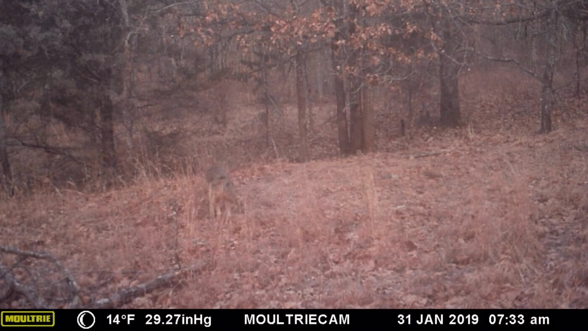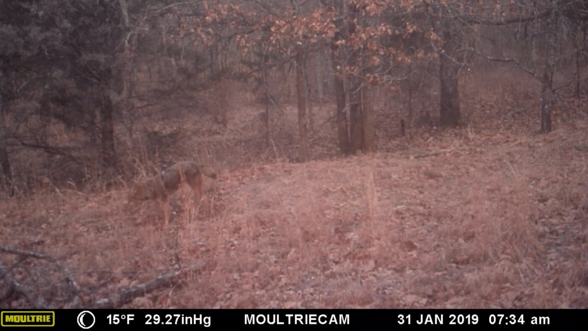We see a member of the pack pick a spot to be used by the alpha male of the pack to mark his hunting territory for his pack.